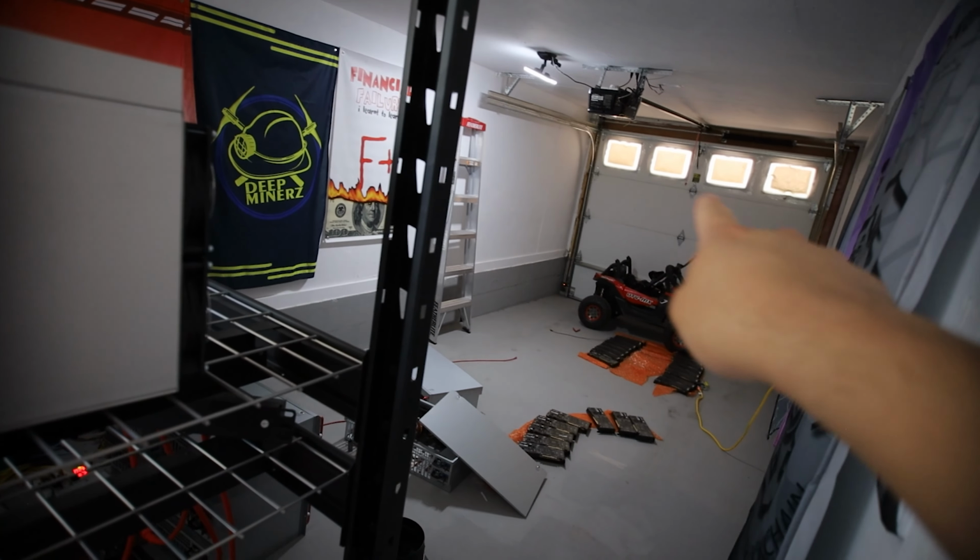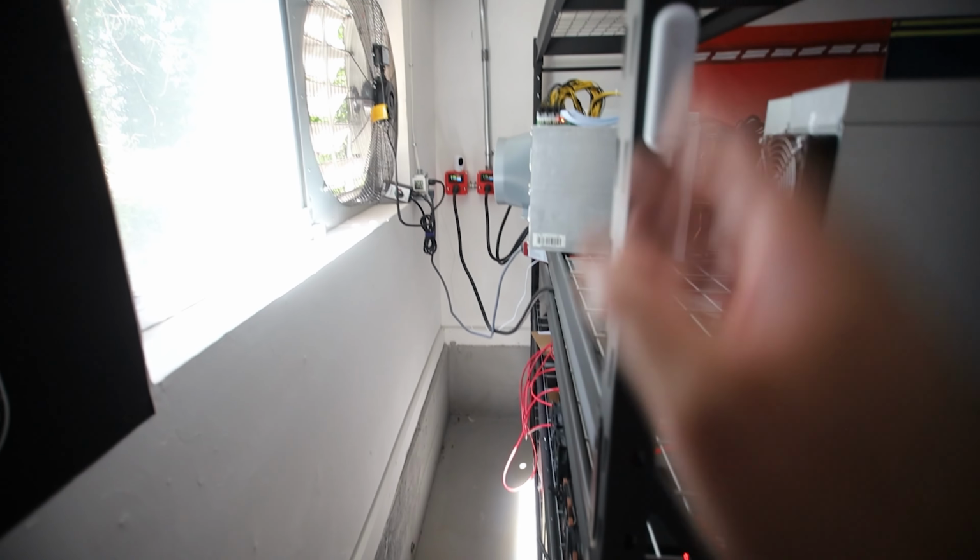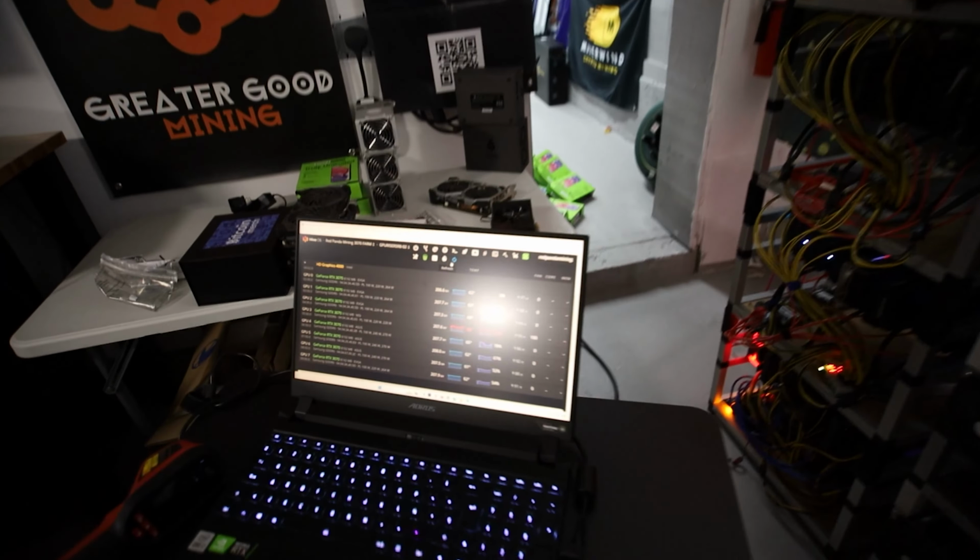I'm also kind of limited. My intakes are not enough as well. So yeah, I should really have more airflow going in here. I think that's one of the big things, but I will figure that out. You guys let me know what you think.